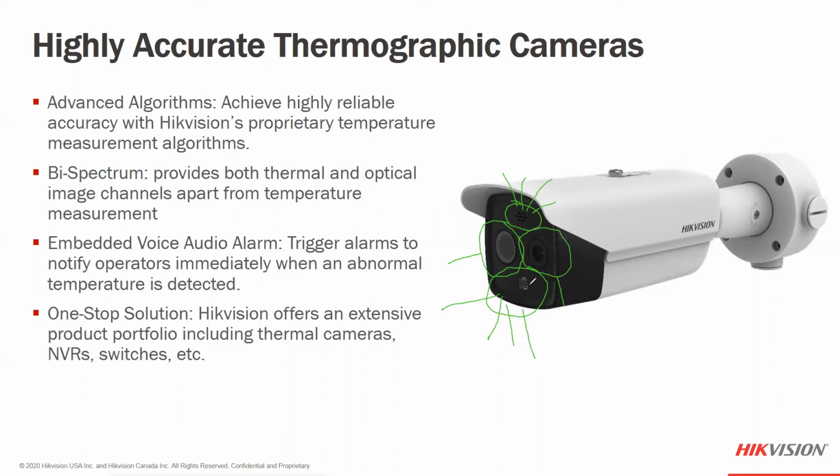So if a security guard is standing there and monitoring and seeing what the camera is actually producing, and he gets distracted or somebody stops him and says, hey, can you give me directions? Because as a security guard, you know where everything is, right? Can you give me directions to here? I can't find this.